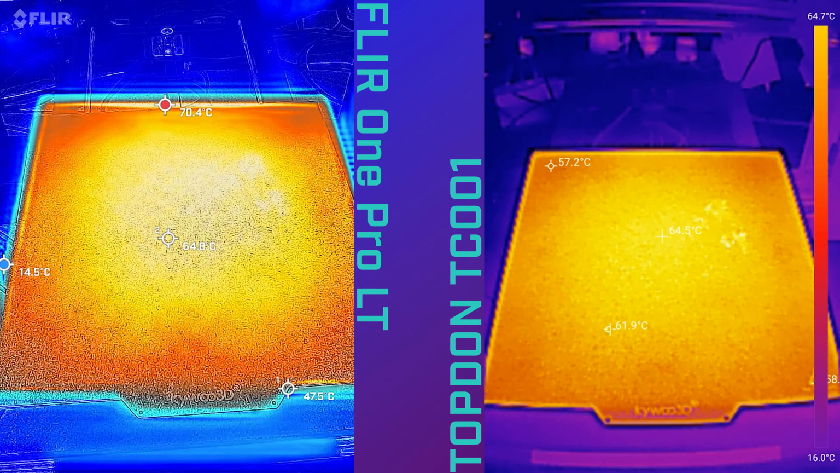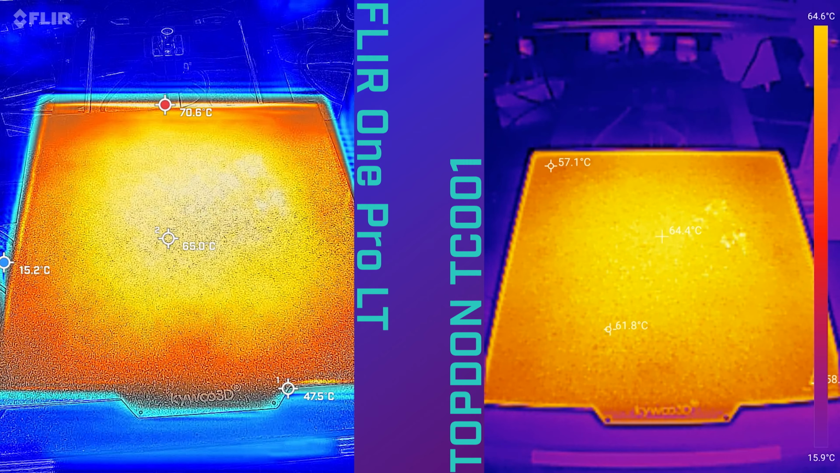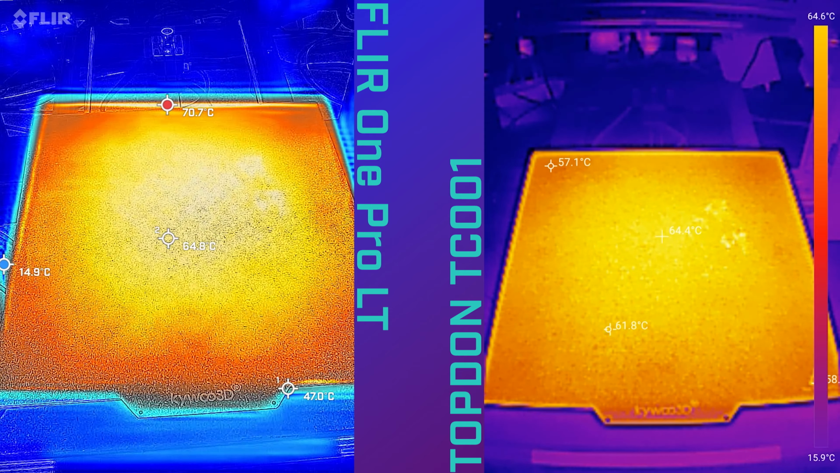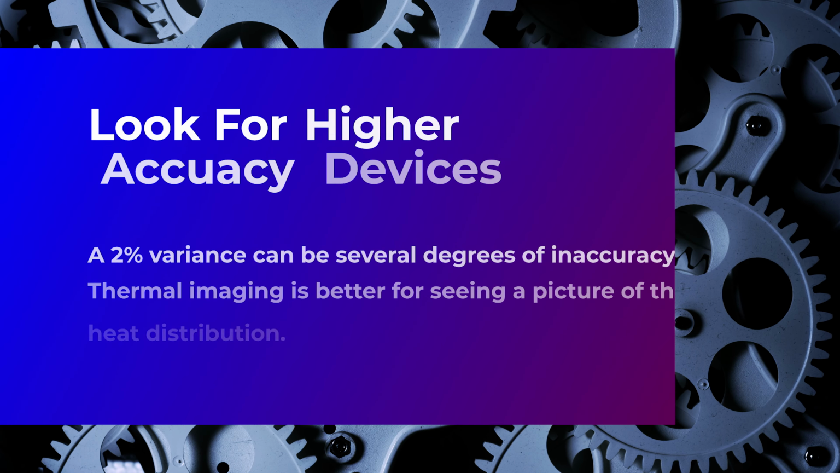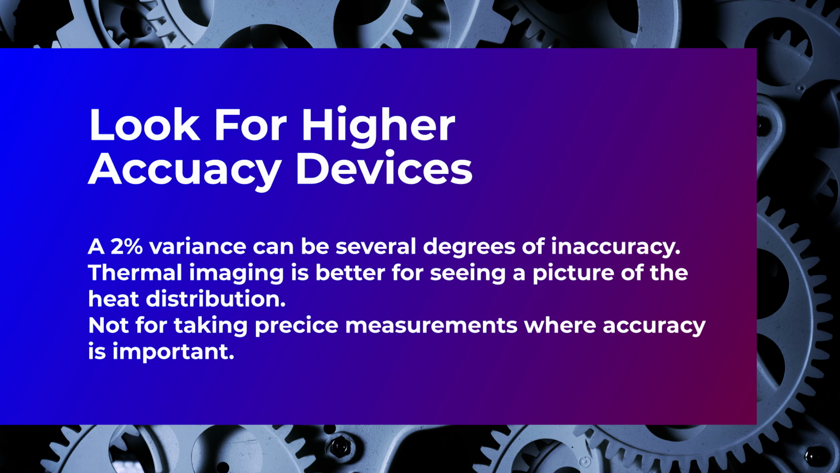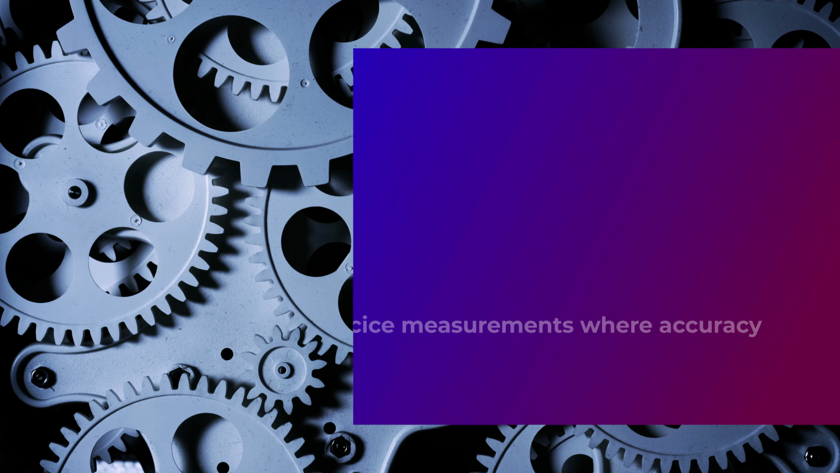So here we have a 3D printer heat bed, and for the most part, both devices perform equally well. Something to note here is the accuracy of these devices. They work really well for showing distribution, but the TopDon has a 2% variance in its accuracy, and the Flir has a 5% variance in its accuracy. So what that means is that these devices shouldn't be relied on to be ultra accurate.